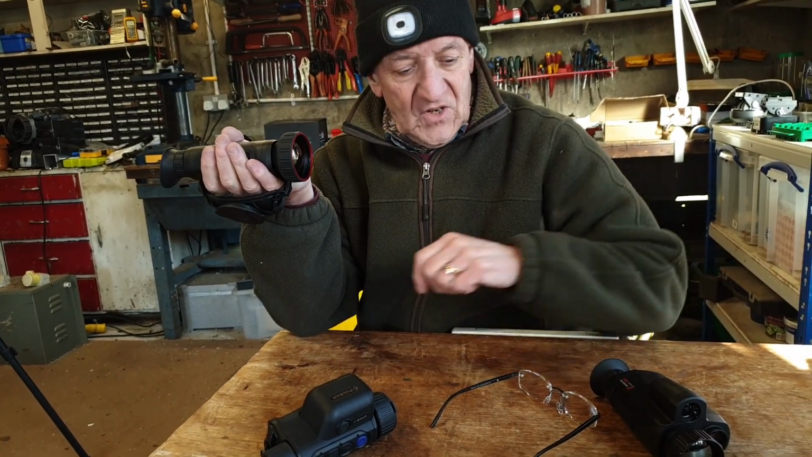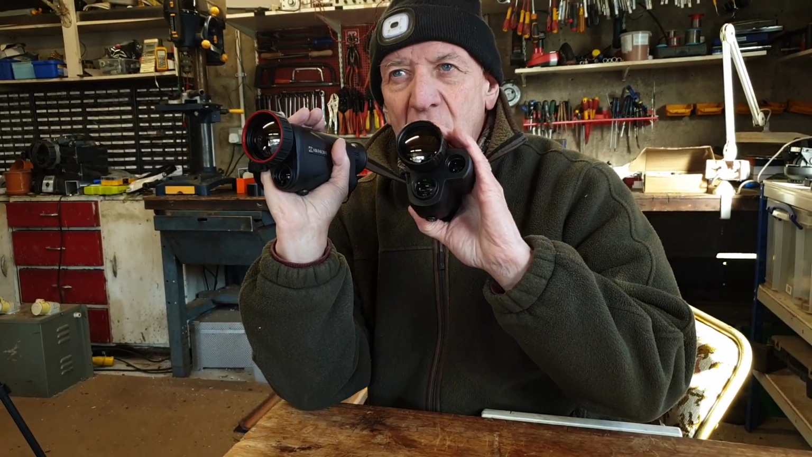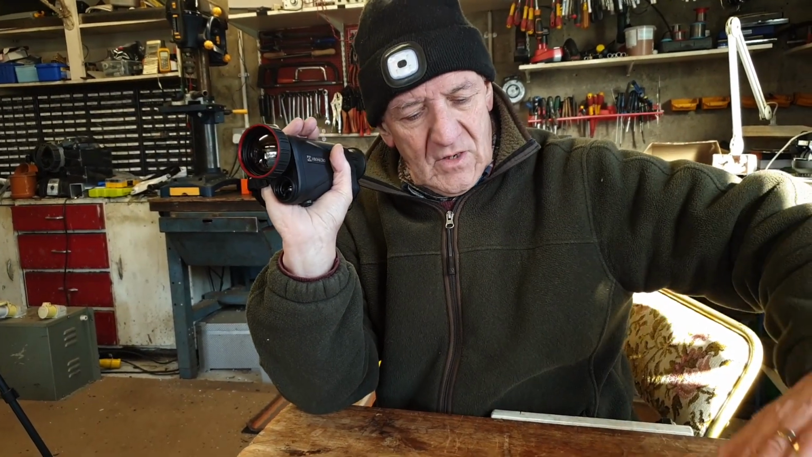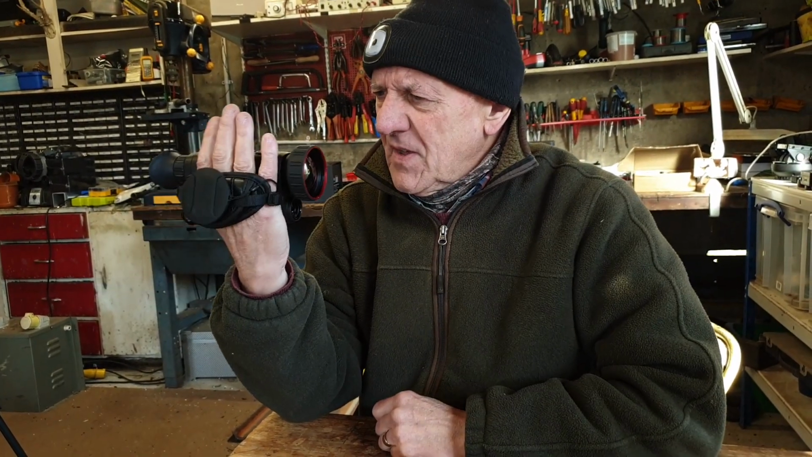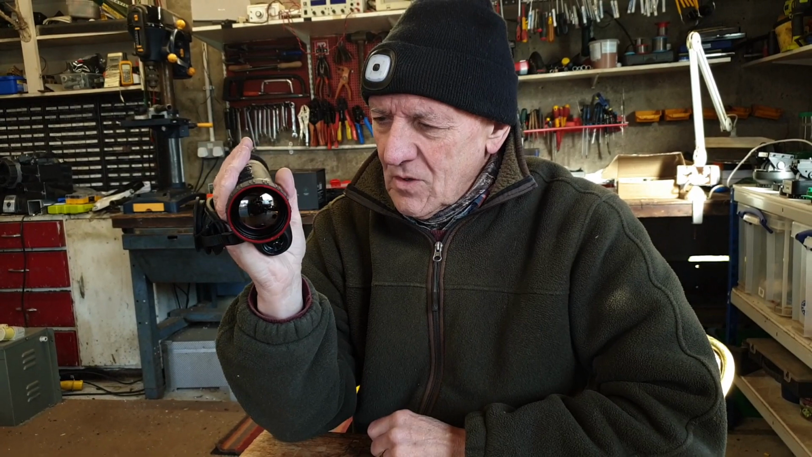Okay. And that was the same in the Gryphon. There's no difference in terms of how well or how badly the rangefinder works. There's a couple of things in here called Image Pro and Zoom Pro that I really haven't worked out yet. I need to spend a bit more time with that.